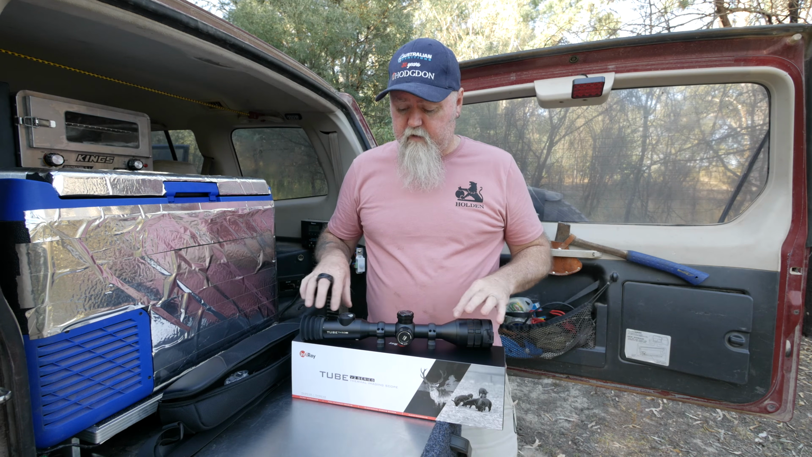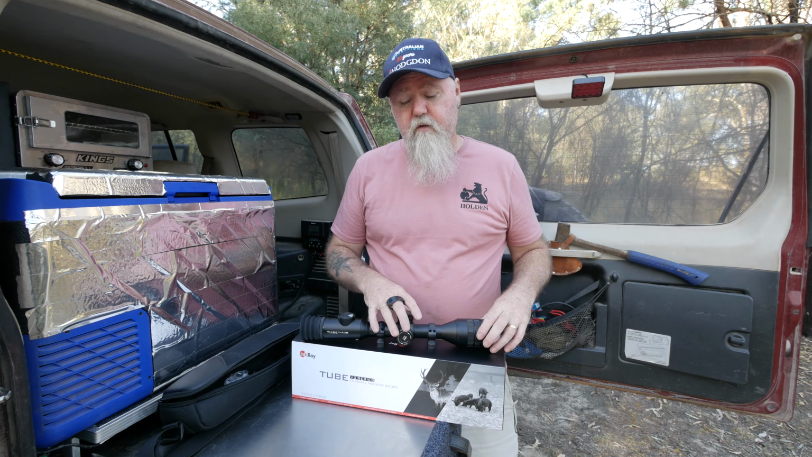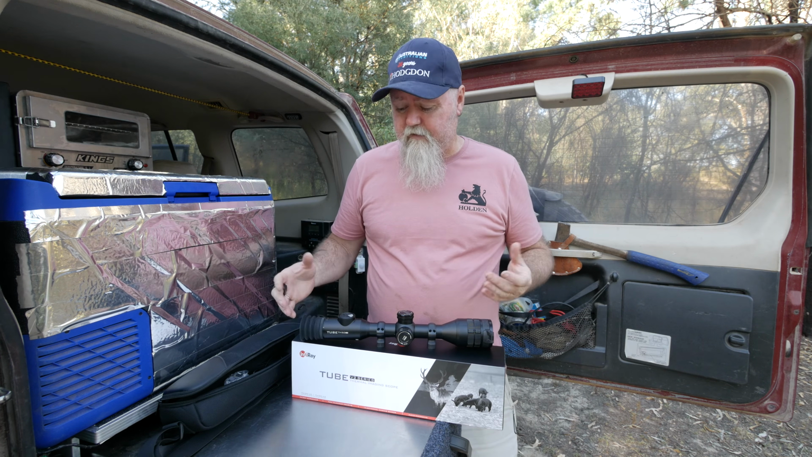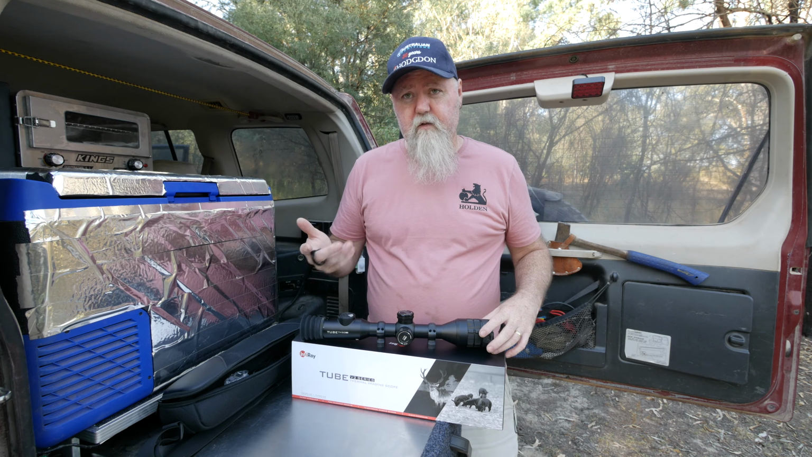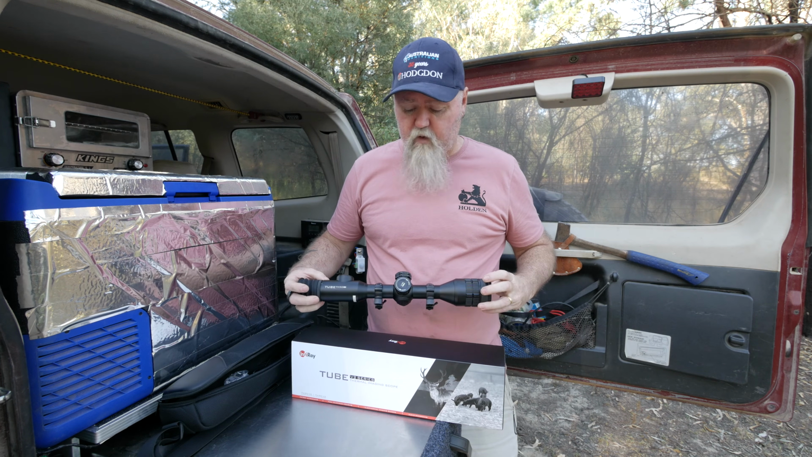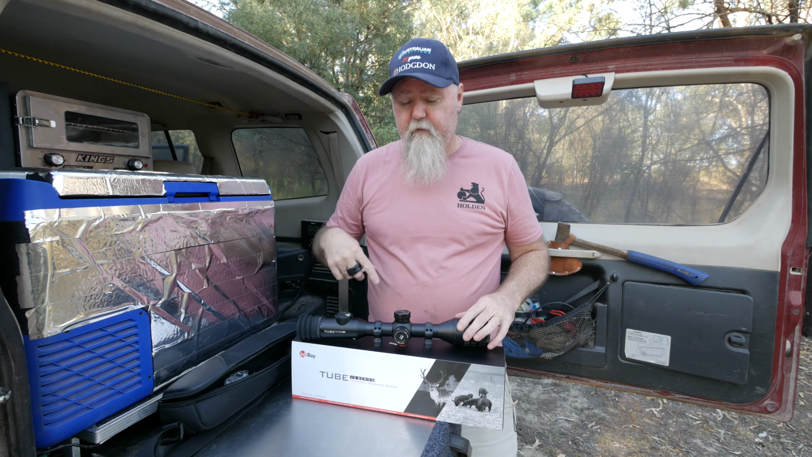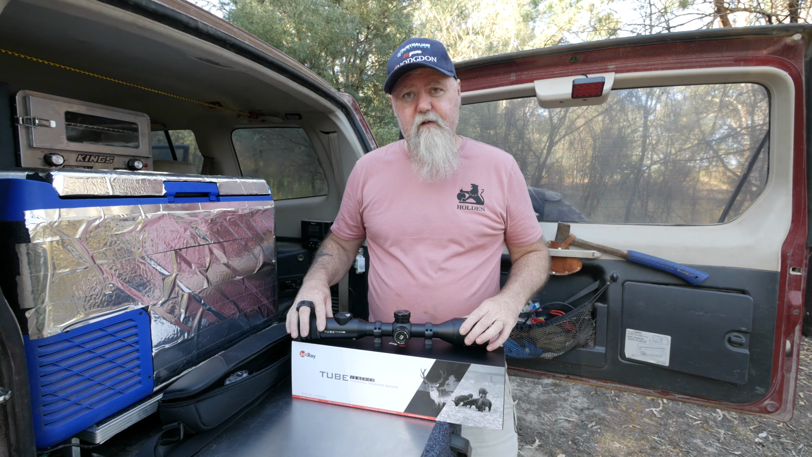I'll go over some of its basic features, and then we'll pretty much get into pros and cons, what it does well, what it doesn't do so well, so you can have a good idea about if this is the type of scope that you want to buy for yourself. Anyway, on that note, let's come in close and we'll get into the review.